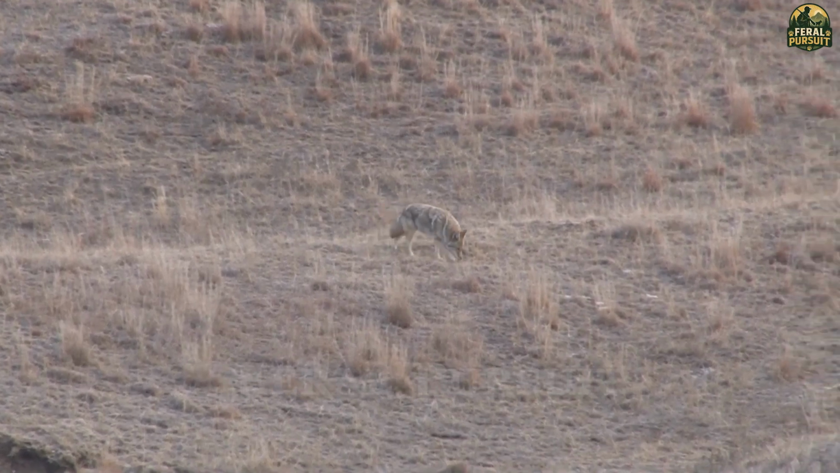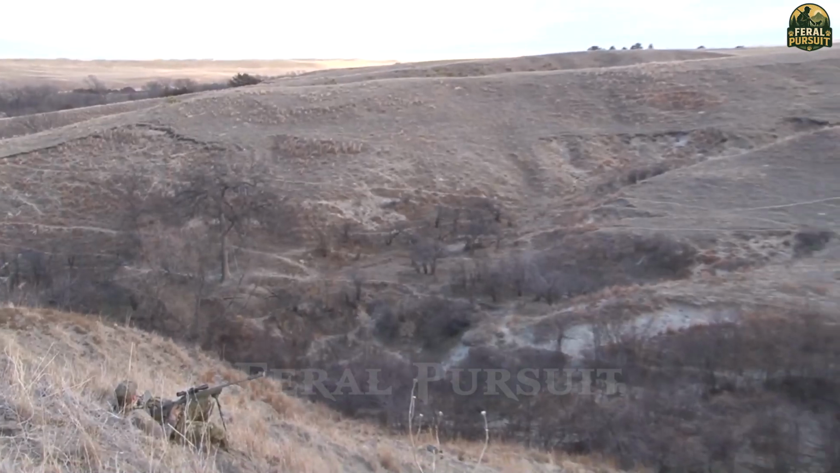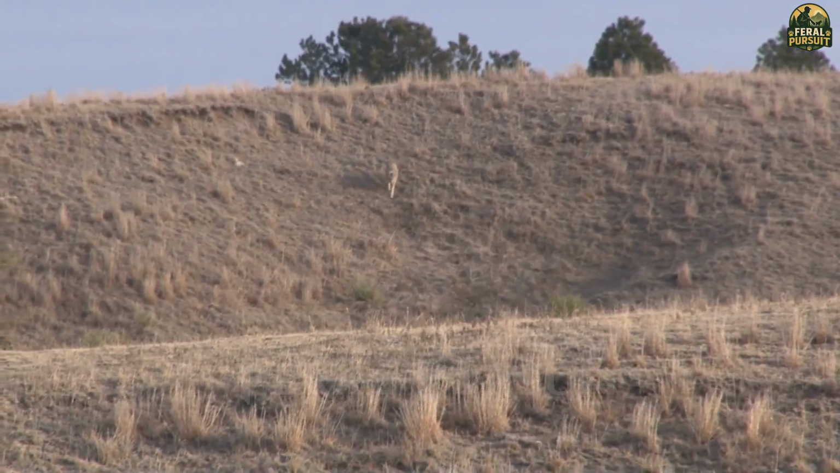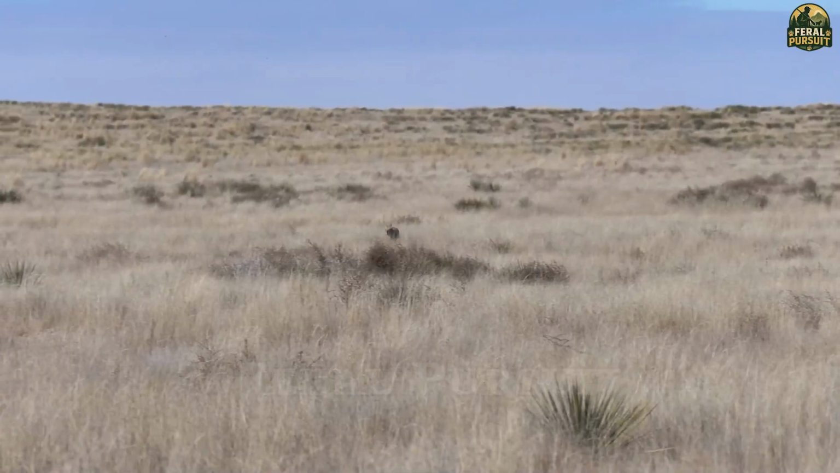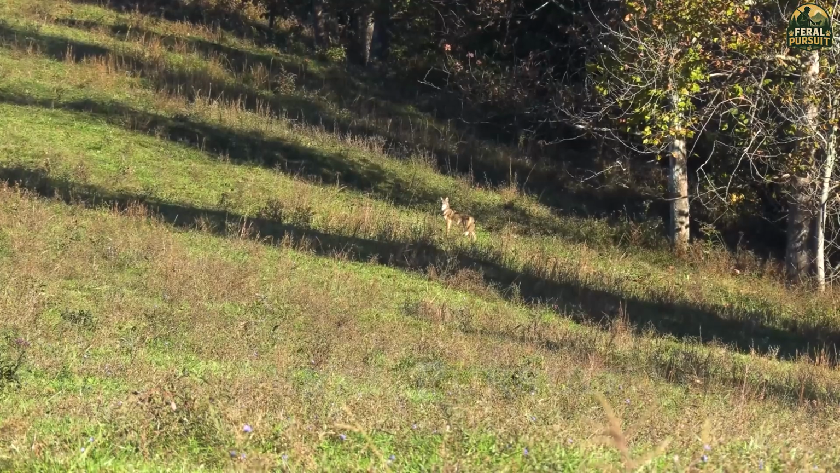I spotted a lone coyote atop the hill. It moved with a strange mixture of joy and wariness, its sharp eyes scanning every corner of the terrain. From my position, about 270 yards away, I could see its sleek body glistening in the sunlight. But this was no ordinary encounter.